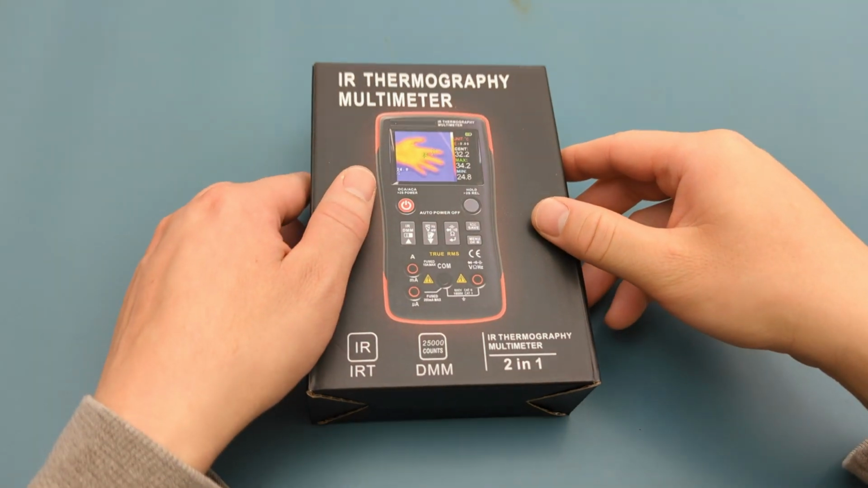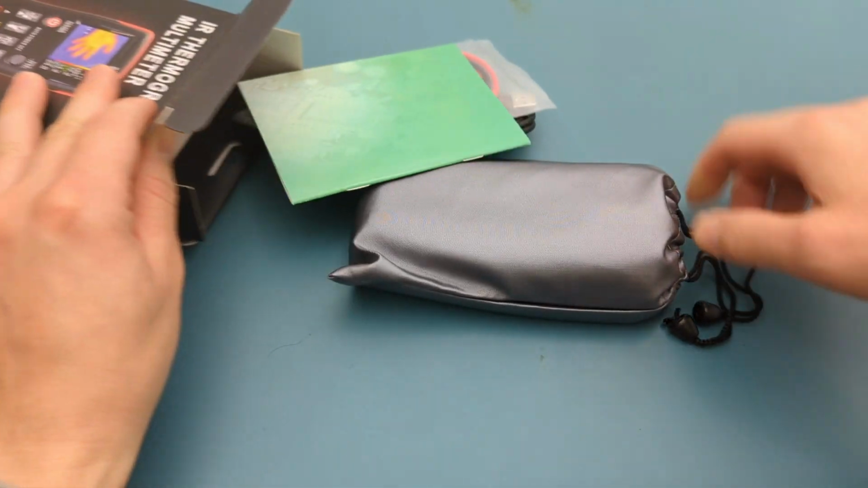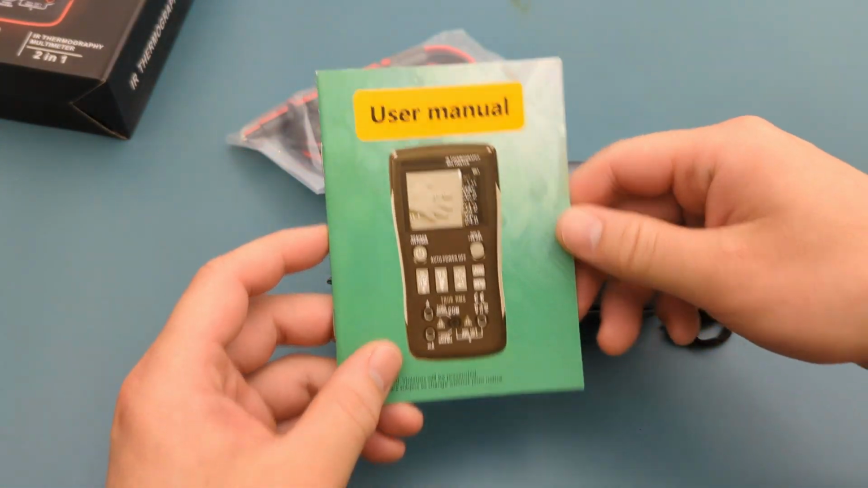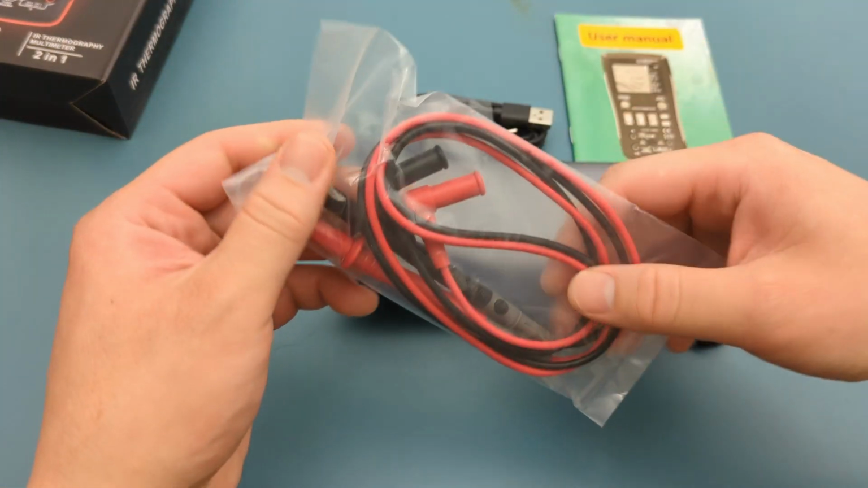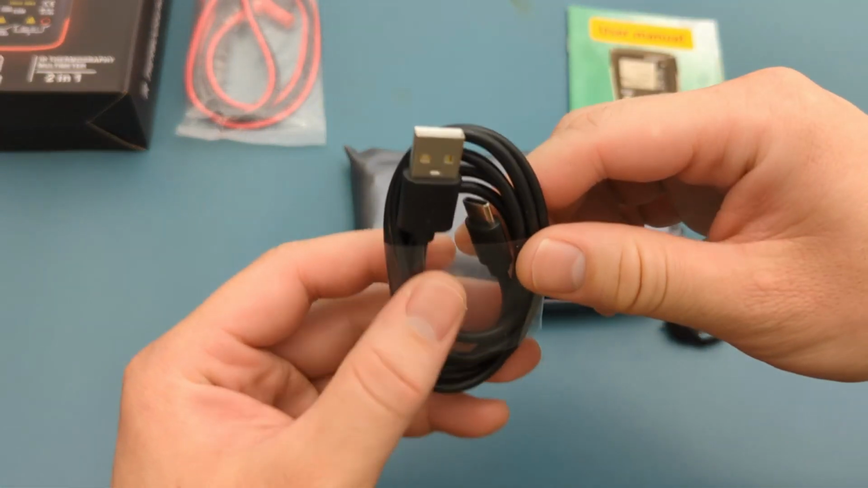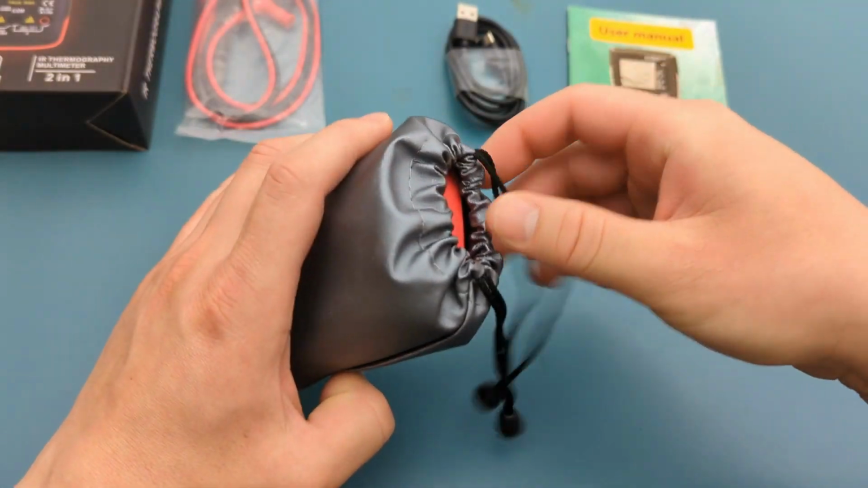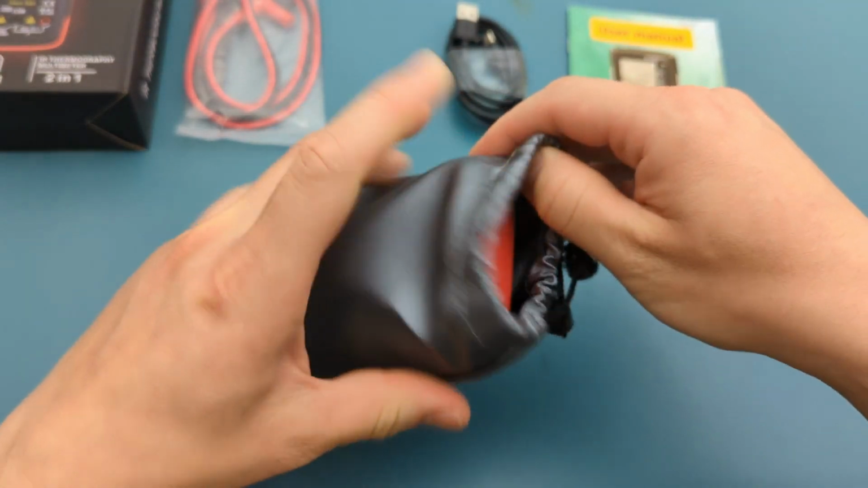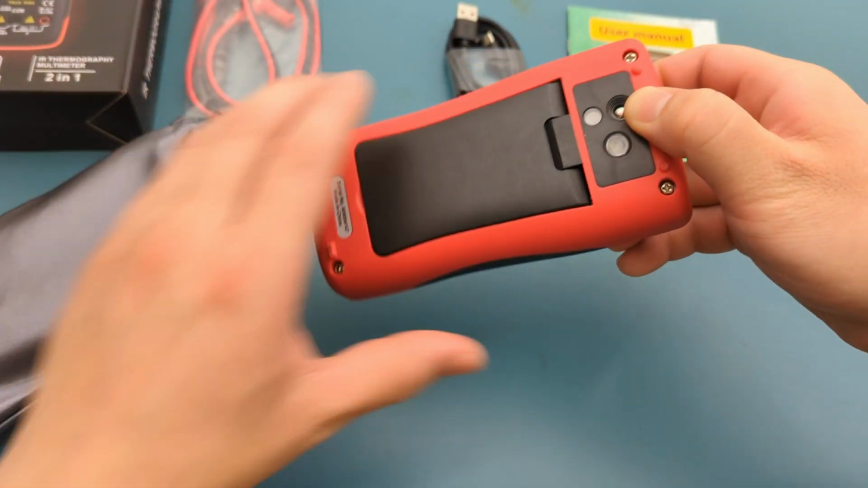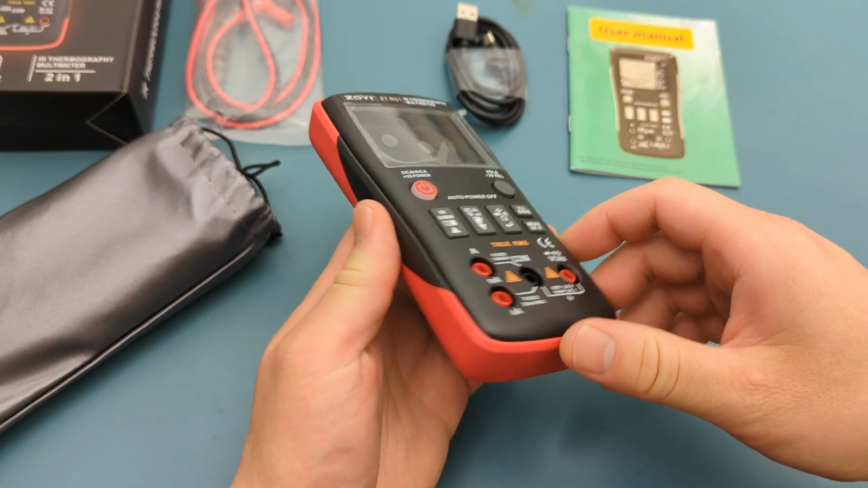Let's start with the unboxing. There is a manual, probes for the multimeter, a USB cable to charge the multimeter or connect to your computer, a soft carrying pouch to store the multimeter, and a multimeter. Remove the plastic film from the display.